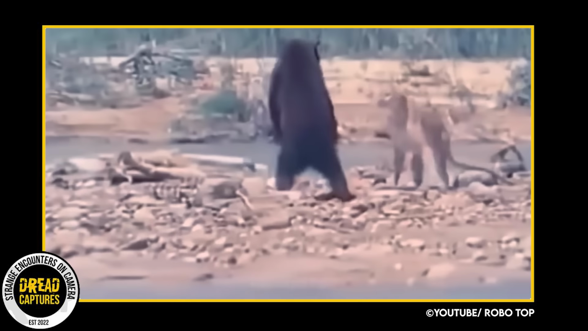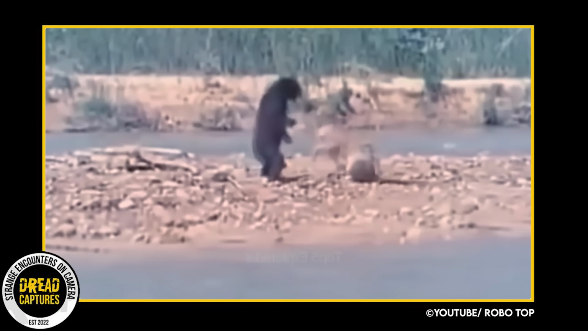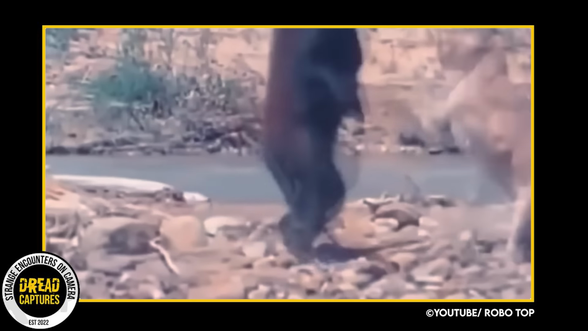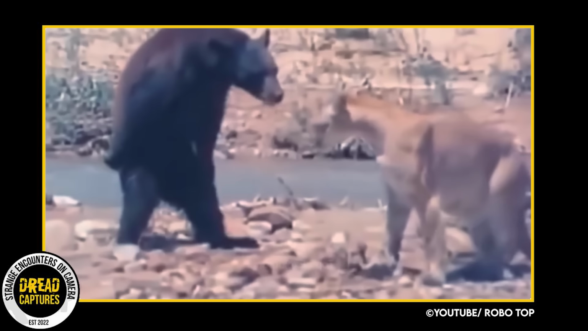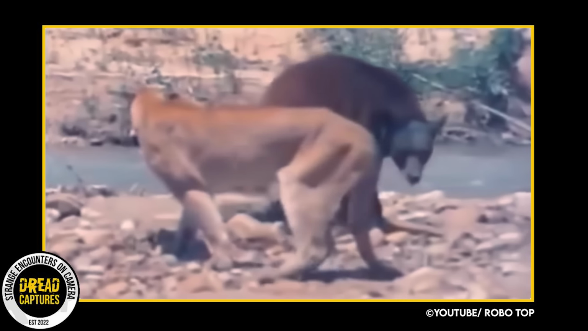In another moment of this encounter, you can see the bear standing up on its hind legs, trying to make itself look bigger. But as the cougar swats and scratches, the bear figures he might as well just cut his losses and quickly runs away.